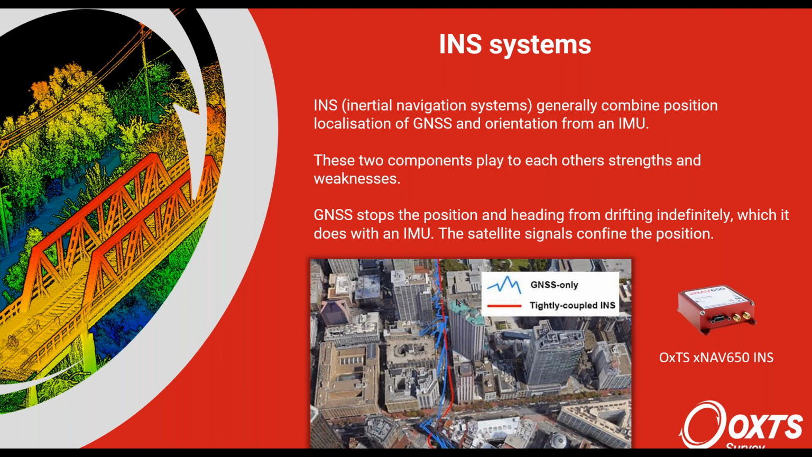Say in this picture here, if you only had an IMU on this vehicle, it would generally register that the vehicle is moving in this direction, but it would randomly be moving to the left and the right. But GNSS is able to constrain it, telling it no, it's actually on the road. So those measurements moving left and right are to be discounted.